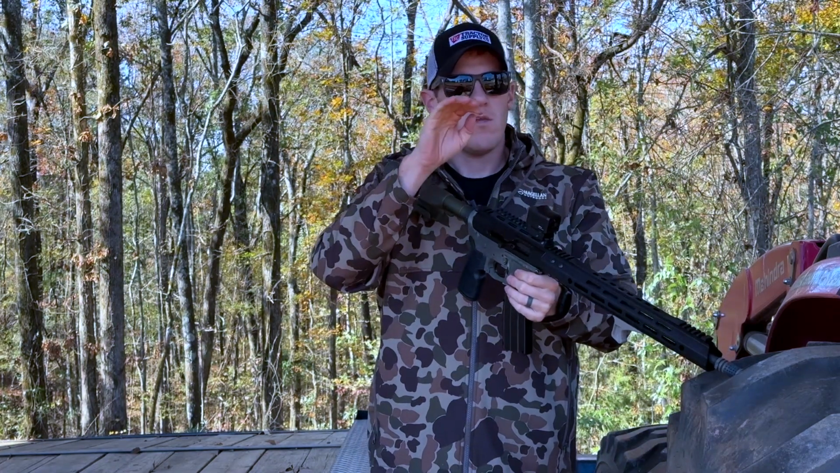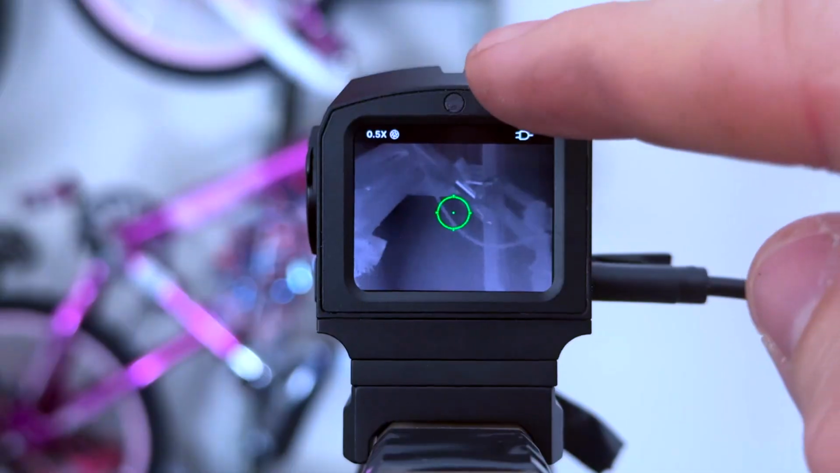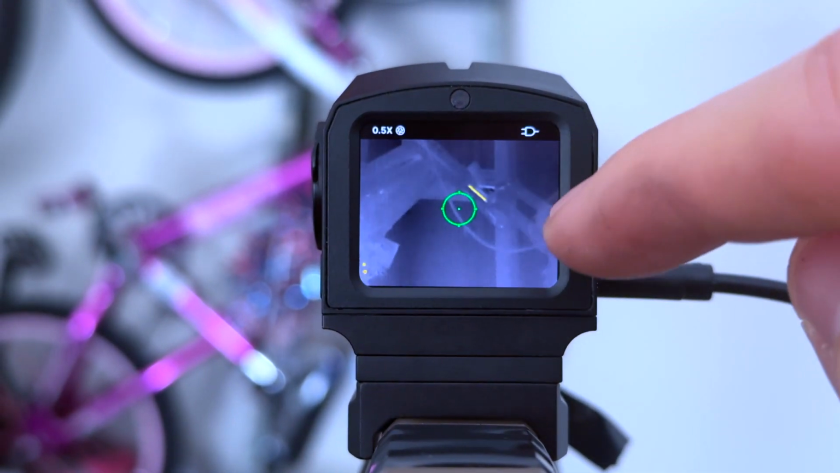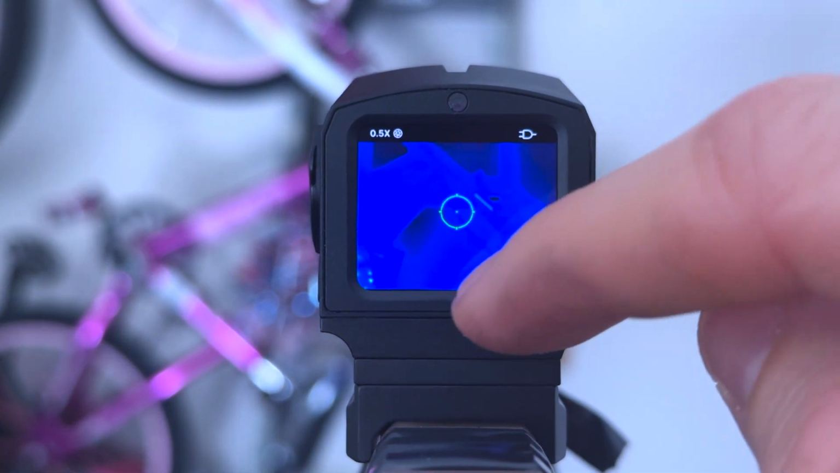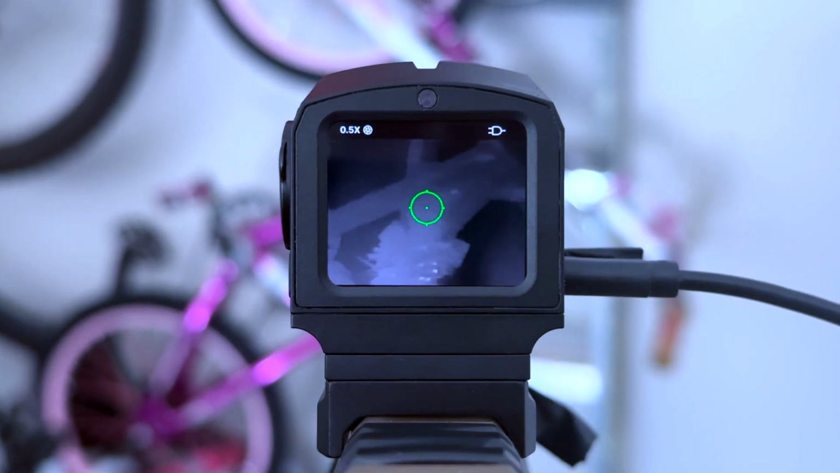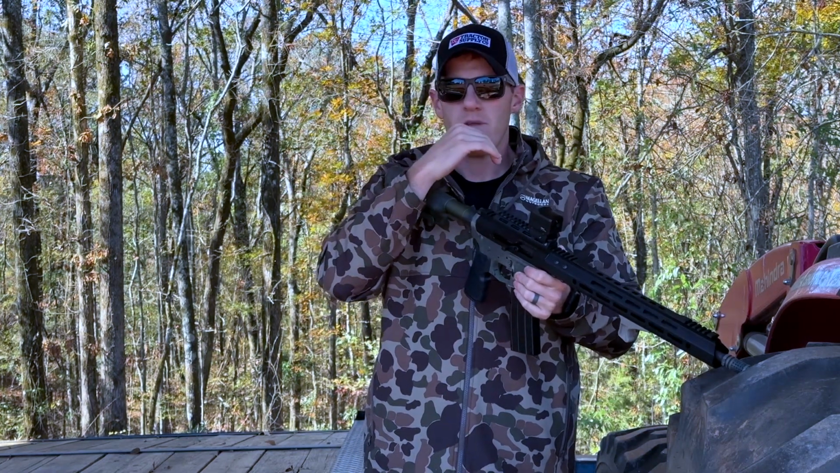You can swipe through. You've got a blue background where it gives green and orange kind of temperature colors. You've got a gray background where it gives yellow and orange temperature. And then you've got black and white, where obviously the black will be the background and hot will be white, and then white background and black will be hot. So you've got 4 different colors. Whatever you want to do.